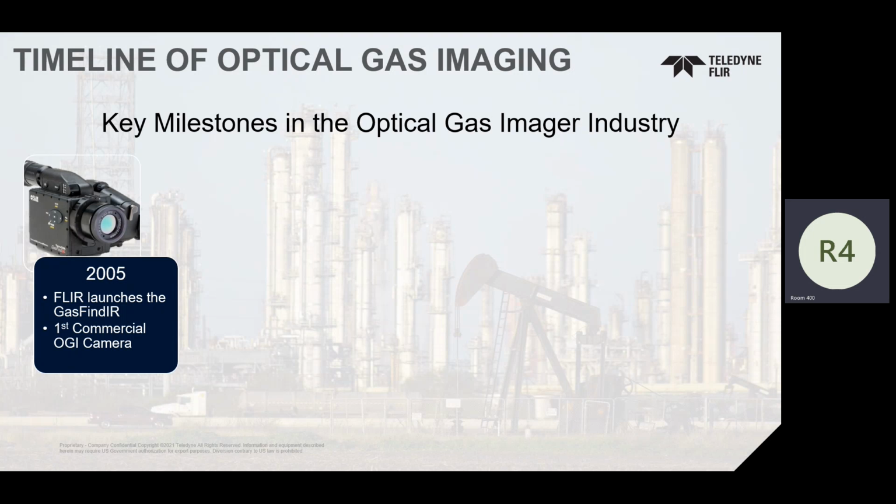In 2005, we launched the very first GasFindIR. It was the first commercially available optical gas imaging camera on the market, so a unique product. It was very funny: we would go to shows in 2005 and show people gas leaks, visually showing them something that today is just, "Oh, it's an OGI camera and it sees gas." But back then, people were just looking at it and almost didn't know what to think. It was pretty amazing how far it's come.